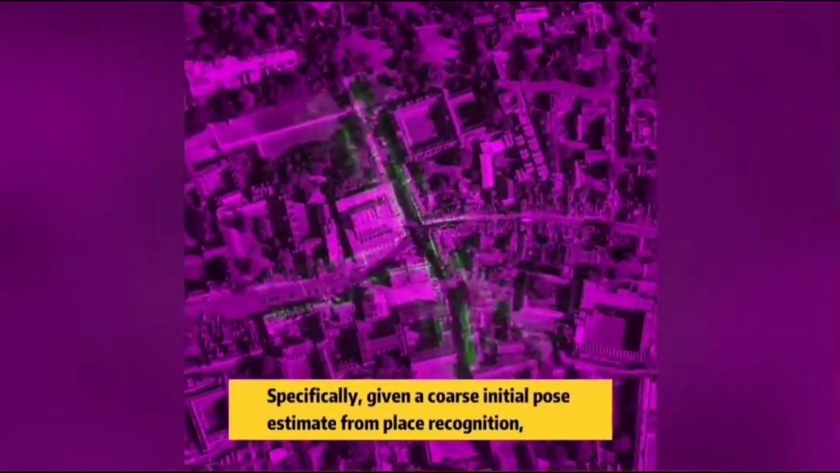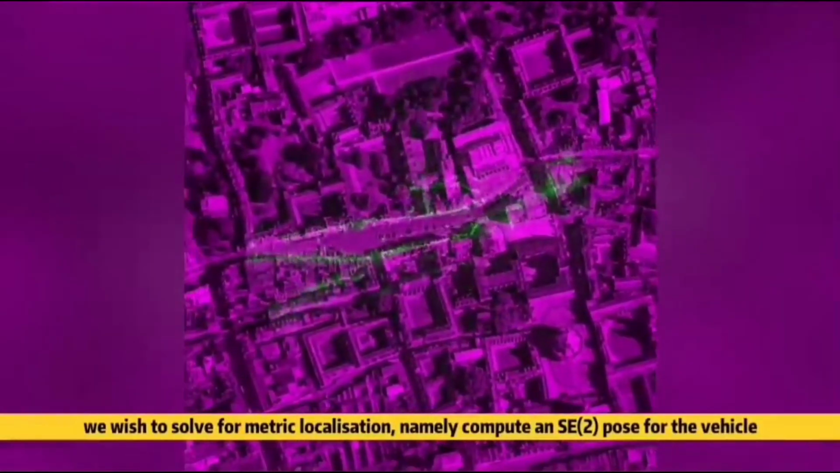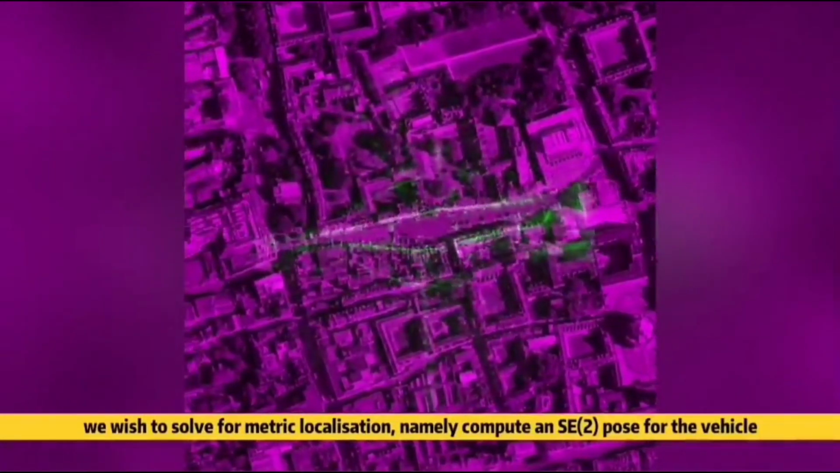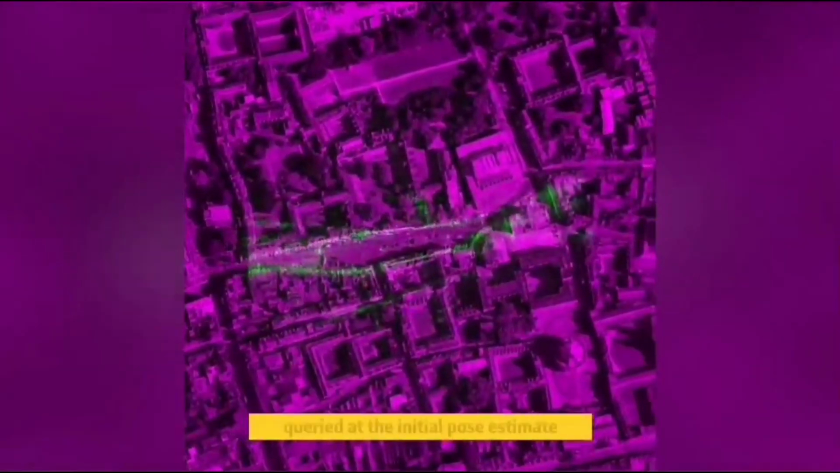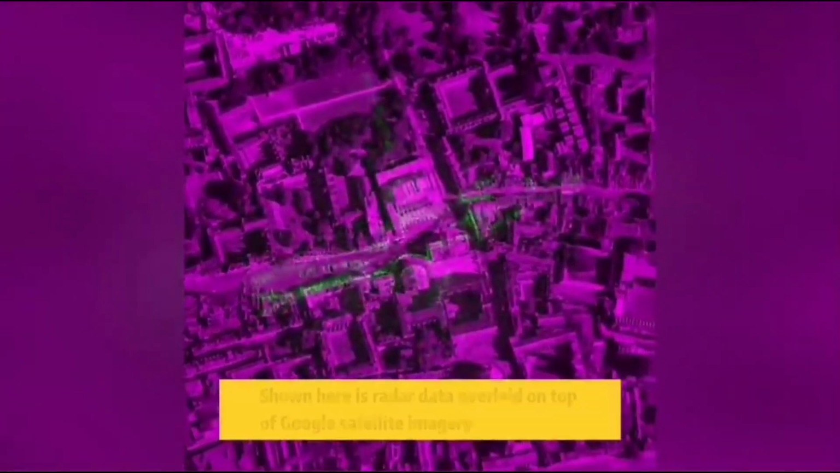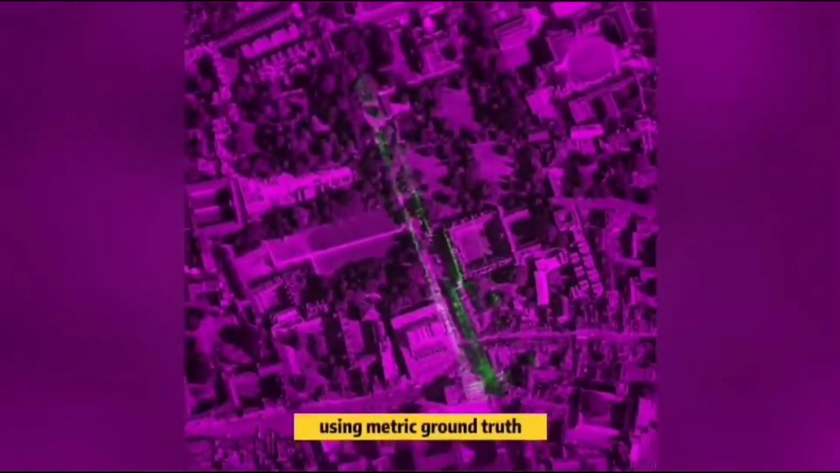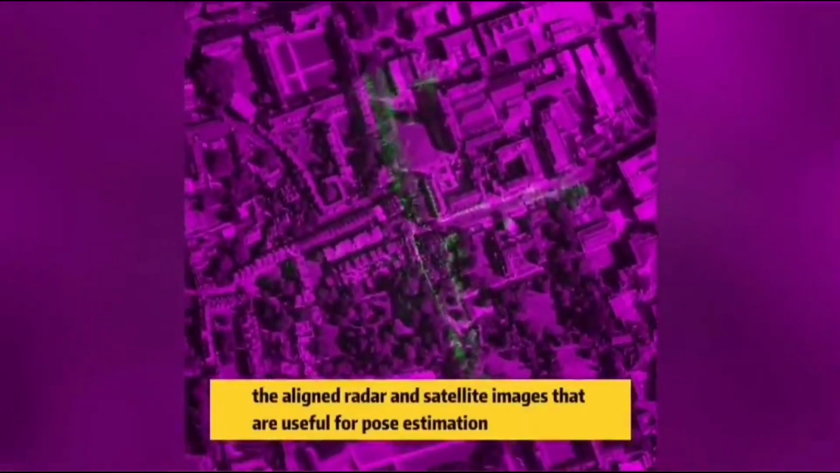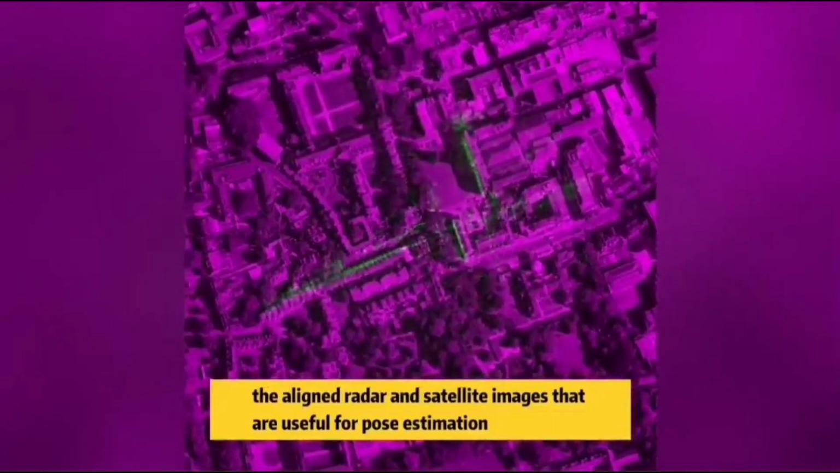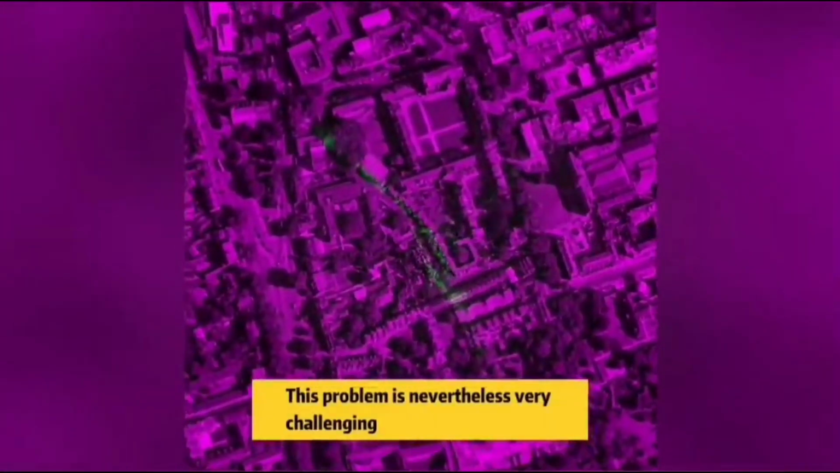Specifically, given a coarse initial pose estimate from place recognition, we wish to solve for metric localization, namely compute an SE2 pose for the vehicle. This is done by comparing live radar data against overhead imagery queried at the initial pose estimate. Shown here is radar data overlaid on top of Google satellite imagery using metric ground truth. It can be seen that there are strong correspondences between the aligned radar and satellite images that are useful for pose estimation.